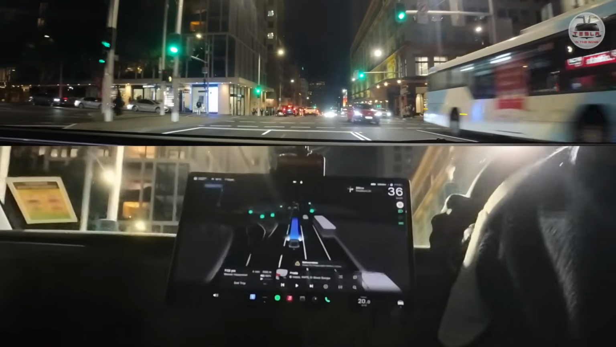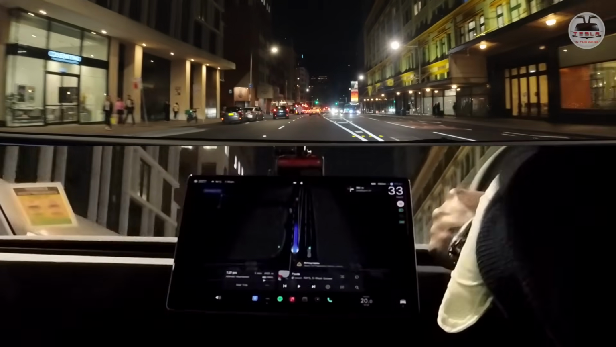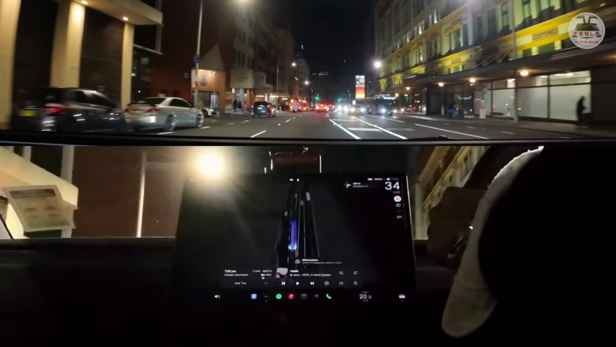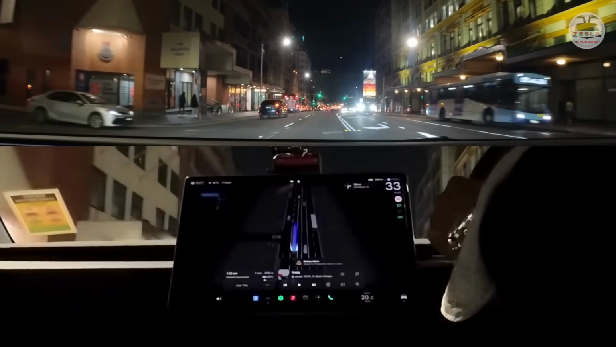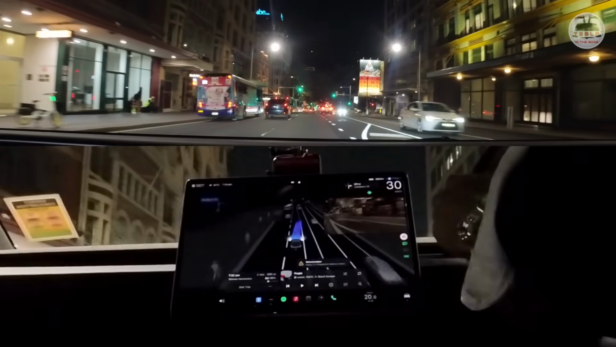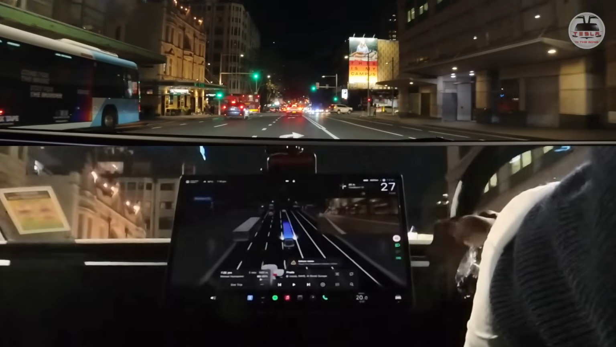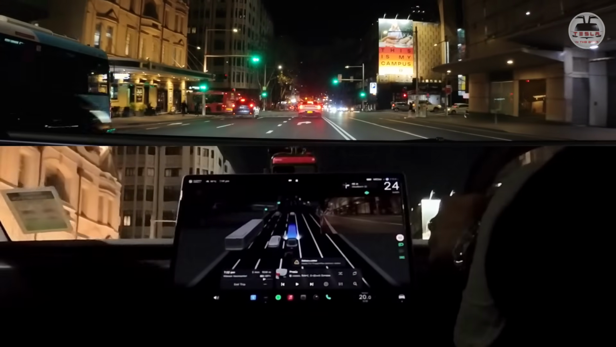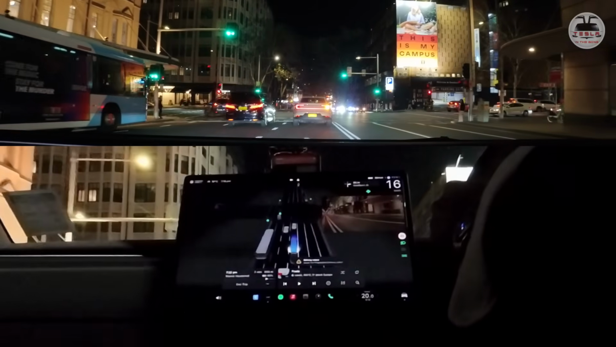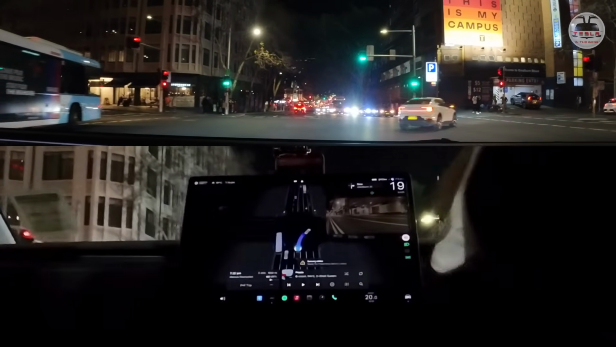And this intersection is sort of a wide intersection, but we still have green, so that's not too bad. Now it's supposed to turn on the right indicator and go to the right lane. Will it do it? Will it do it? Yep, that is awesome. It turned on the right indicator. It took this lane, but there is oncoming traffic, so we can't just keep going. There is a car in front of us as well. Okay, now we have right of way, so this is okay. This is not too bad.